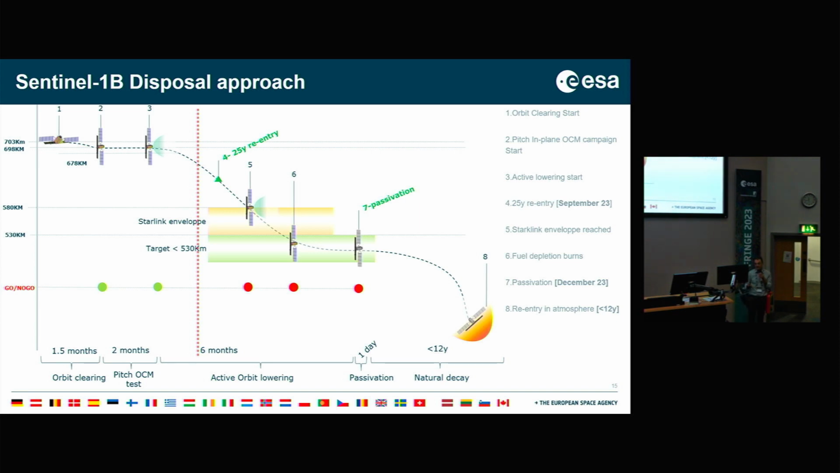So this phased approach has started already. We started by lowering the spacecraft by 2 kilometers in order to clear the orbit for the new satellites like Roselle, Sentinel-1C, Sentinel-1D. In order to do the massive deorbiting, we are using a new attitude that has never been used so far. So we had to enter a period of 2 months of testing this attitude, and we are now in the period where we are massively deorbiting or lowering the orbit. We hope that our disposal orbit will be below the Starlink envelope, so at an orbit around 530 kilometers, where we'll start to do some depletion burns in order to entirely empty the tank.